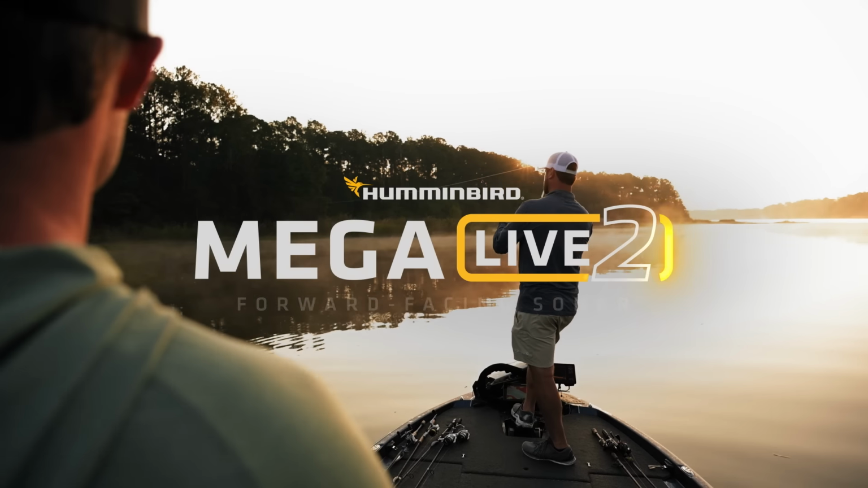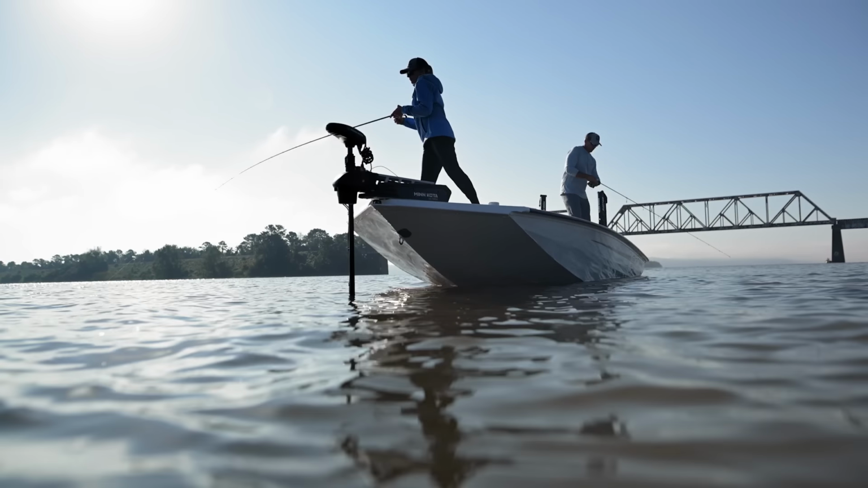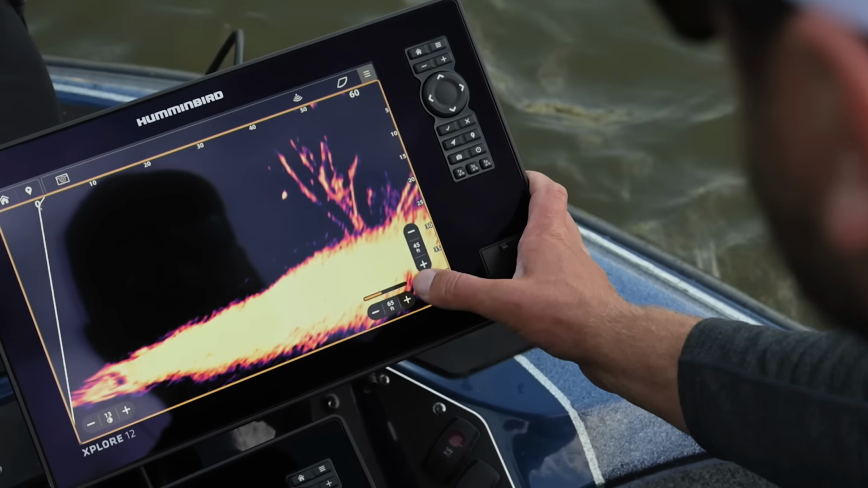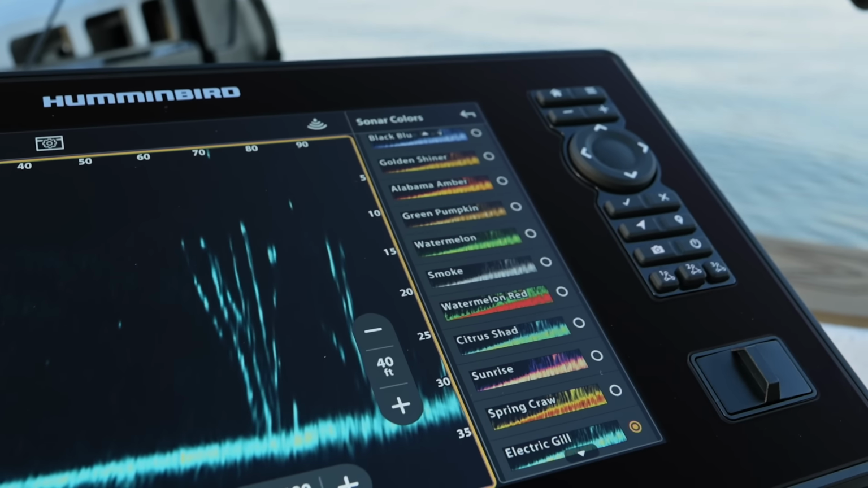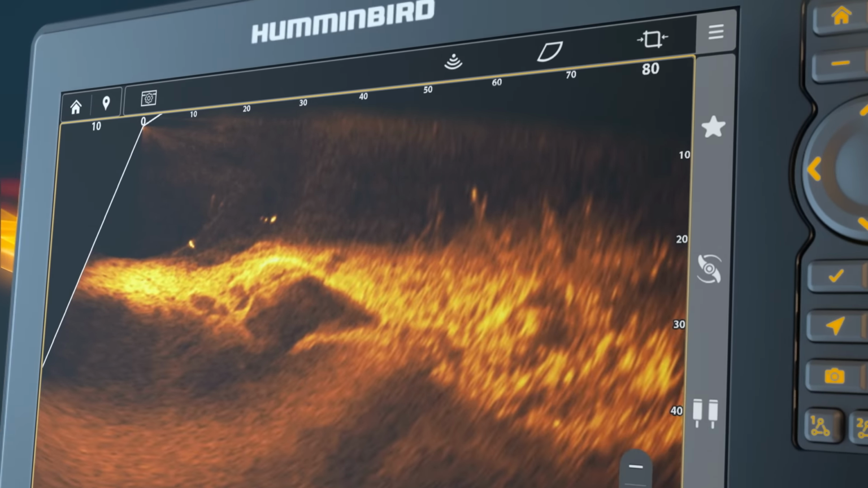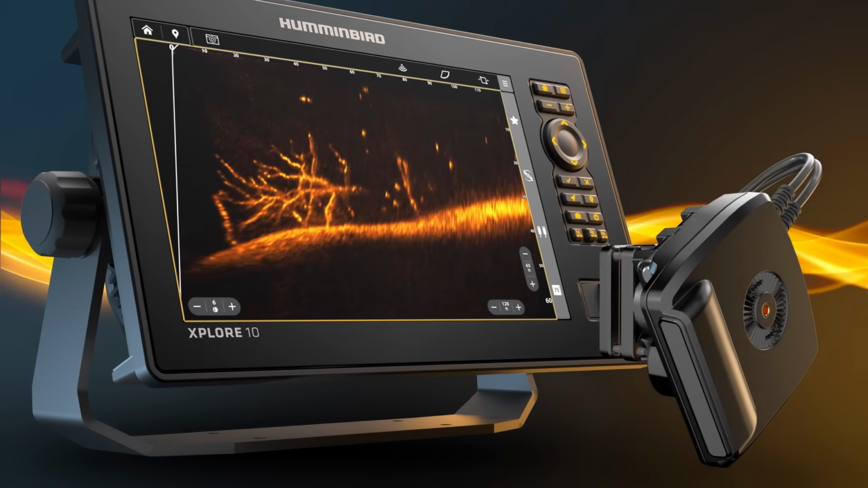What a time to be live! Humminbird's new Mega Live 2 forward-facing sonar is your front row seat to every epic catch, unfolding as it happens, with more clarity than ever before. Decipher between dinks and diamonds in the brush. Choose between 15 color palettes and 3 views. Zero in with enhanced bait tracking and marvel at all the jaw-dropping detail. New Mega Live 2. Next-gen clarity, next-level fun.